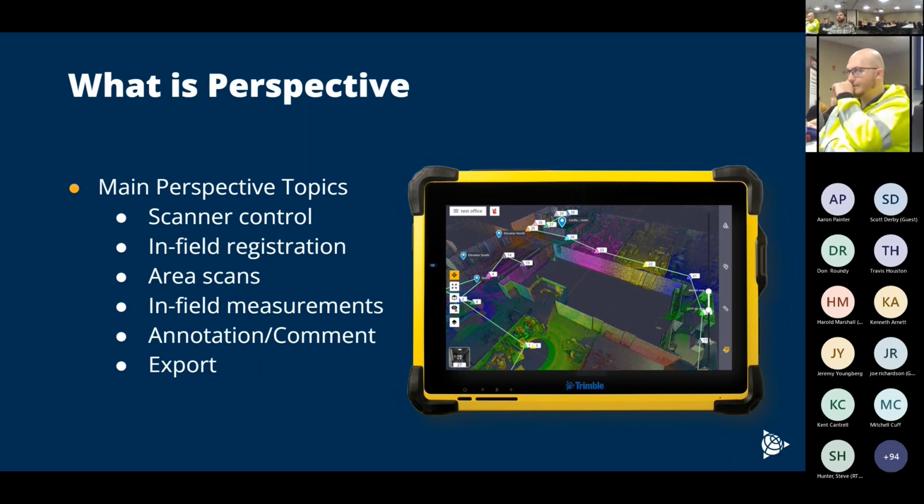Okay, I don't know a whole lot of individuals that would go out and do that, but with the area scans, you can take a preview scan or a scan at a lower density, lower quality setting, and then we can go and take areas of interest, right? And then we can get really, really fine detail on those areas of interest, right? With Perspective and the in-field registration, you can then do in-field measurements. We can do annotations.